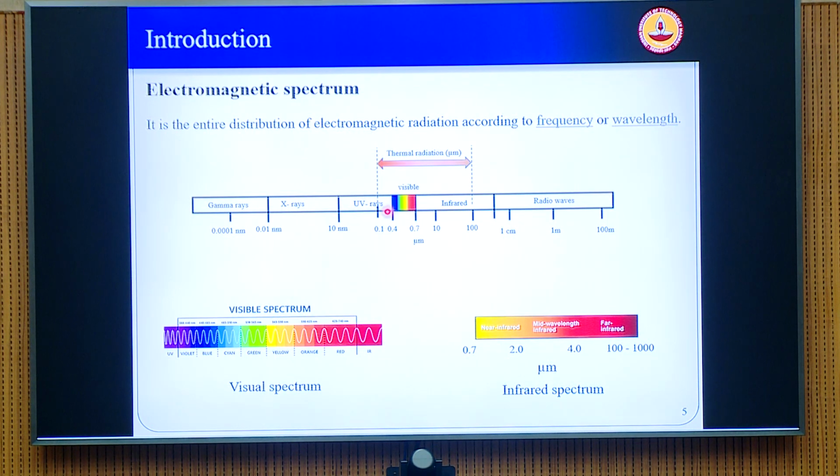And the visible spectrum that we are mostly talking about when we are dealing with most of the optical imaging techniques is in a very narrow band of 400 to 700 nanometers, or 0.4 to 0.7 microns. So this is a very narrow band, and consequently we'll see why our human eye is only sensitive to this particular band. It's going to be answered by the Planck's distribution of emissive power.